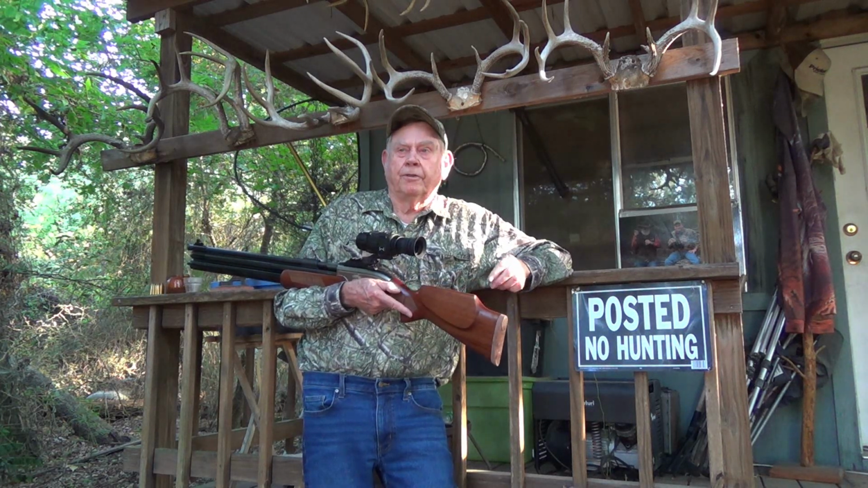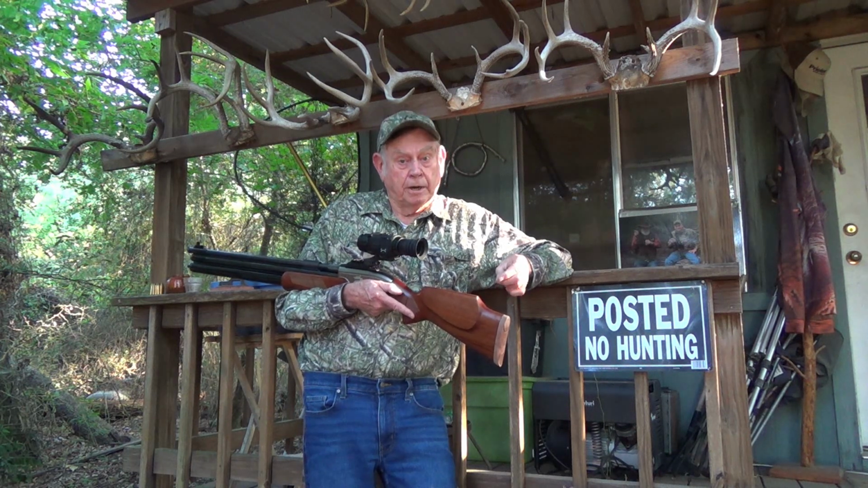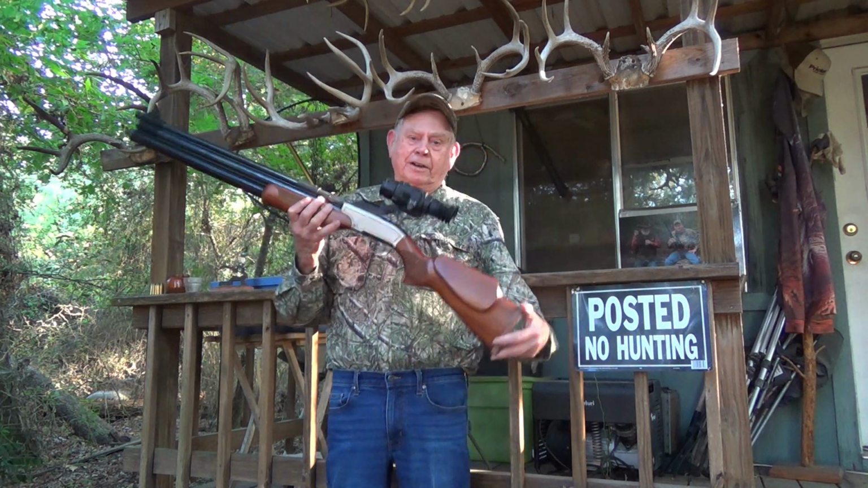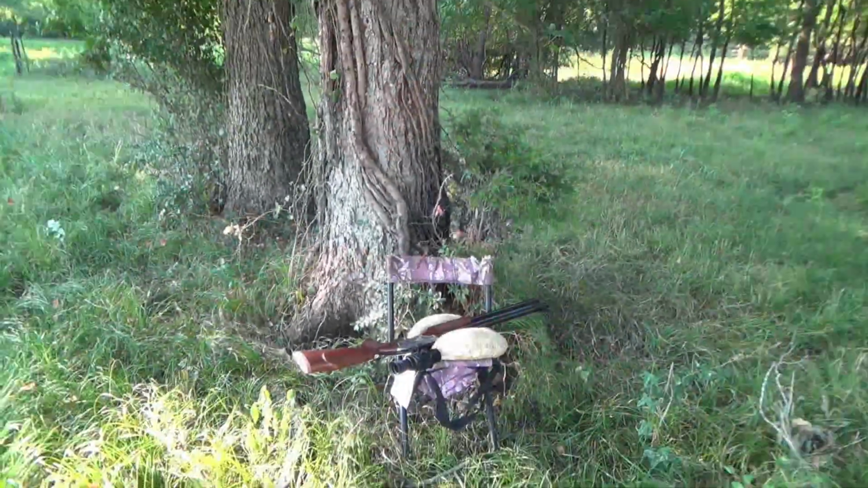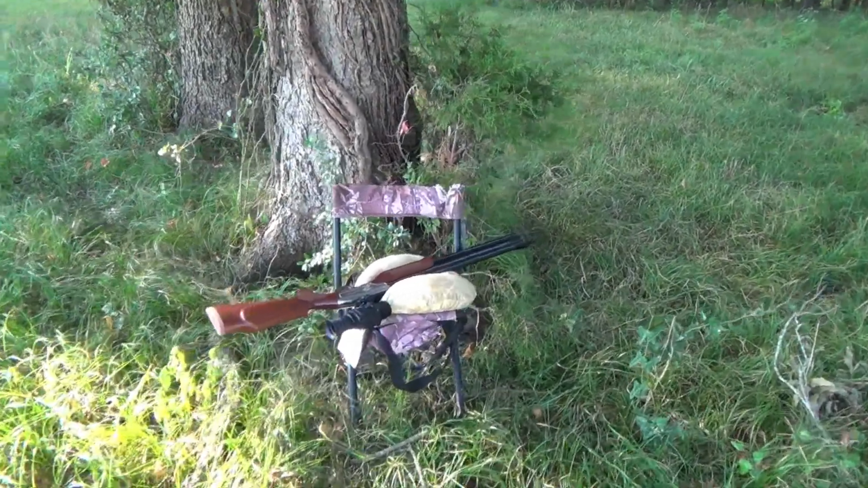That thing has been going for probably a week, so there should be some hogs in there, and I know for a fact there's a lot of raccoons. So stay with me, let's go have some fun with an air gun. What do you say? Okay friends, we are at the spot that I will be hunting at tonight.